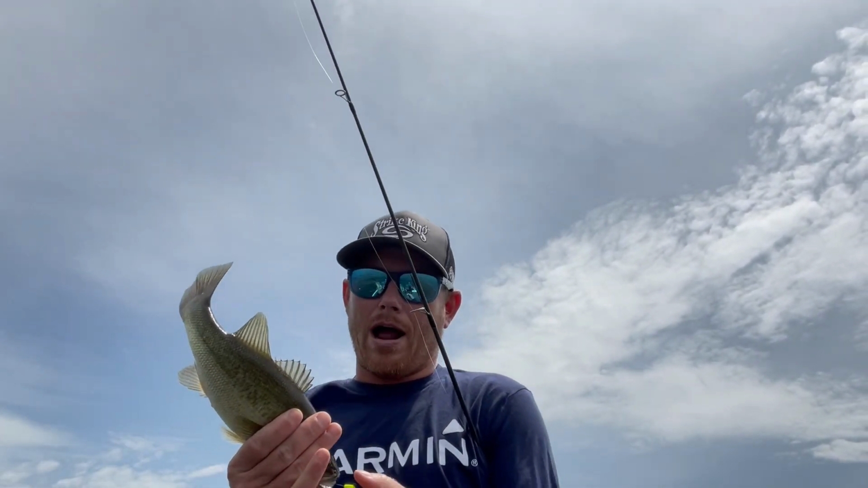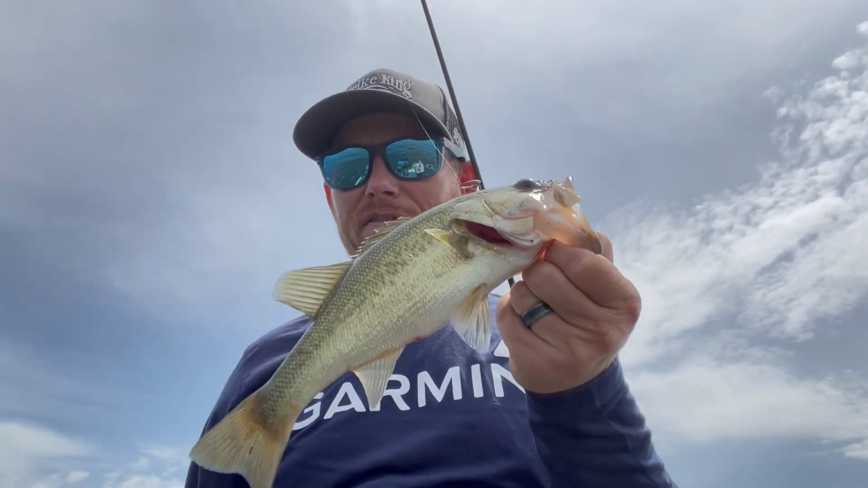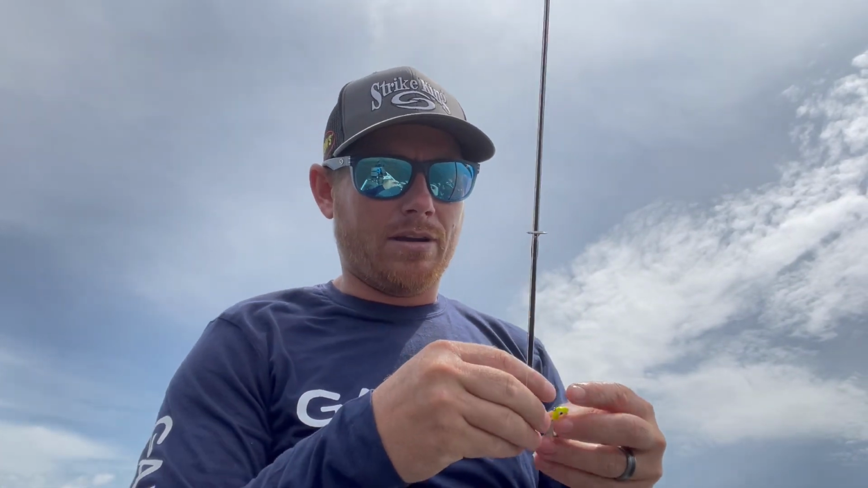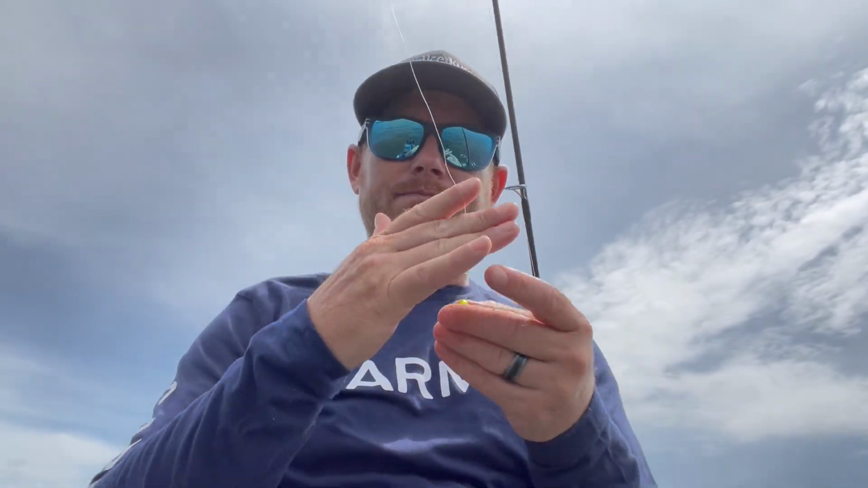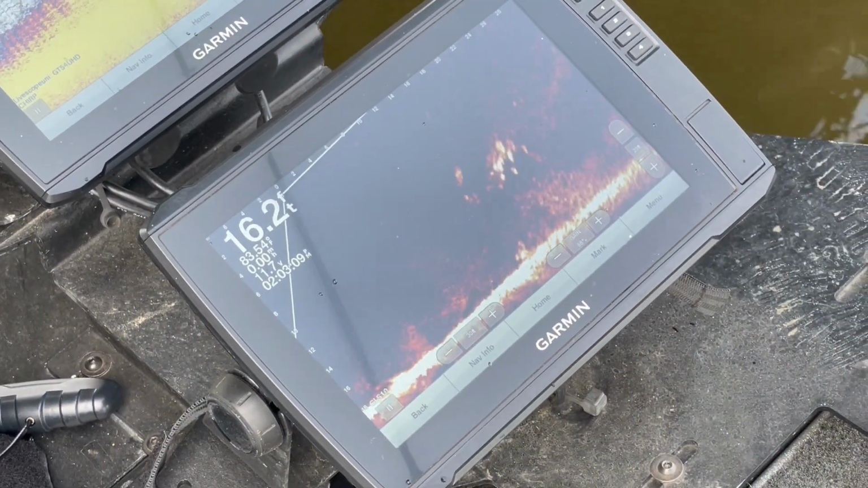I don't know why anybody's surprised that I caught a bass crappie fishing, but that's just kind of how it goes sometimes. Let's see if we can catch a crappie real quick, and I'll try to get some footage of the actual bite on Livescope. First thing you do is you cast your bait out there at only about 30 feet.